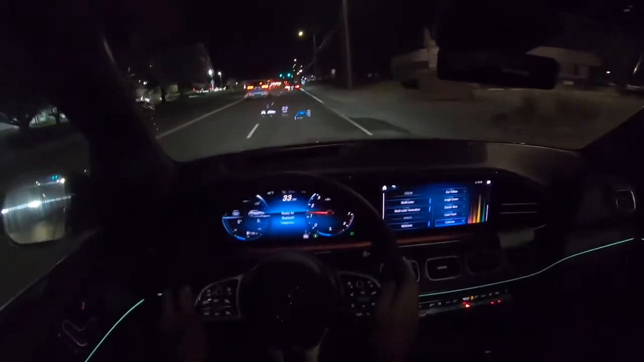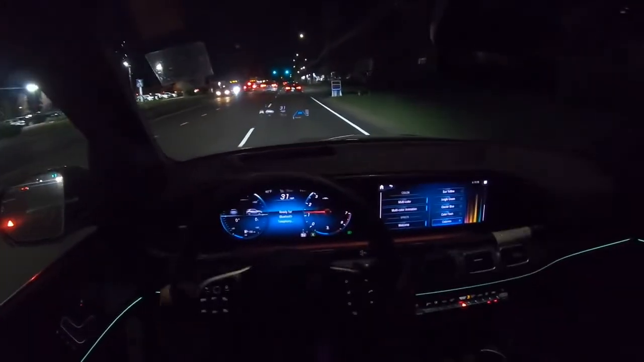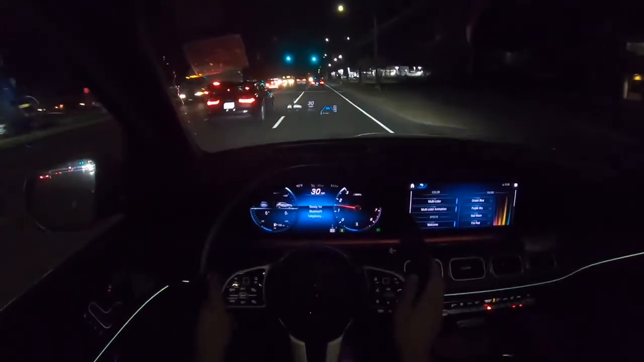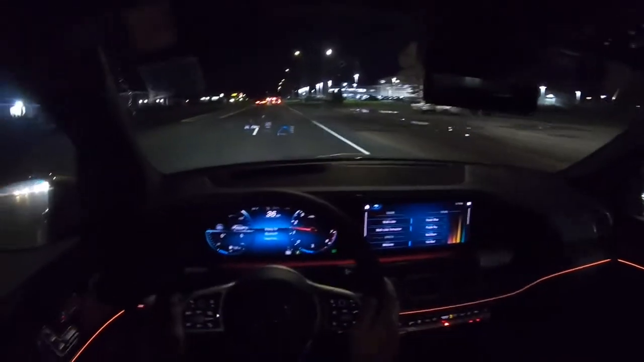And I believe there are 64 colors you could choose from. The back seat is nice and big, and there's actually more ambient lighting in the back doors.